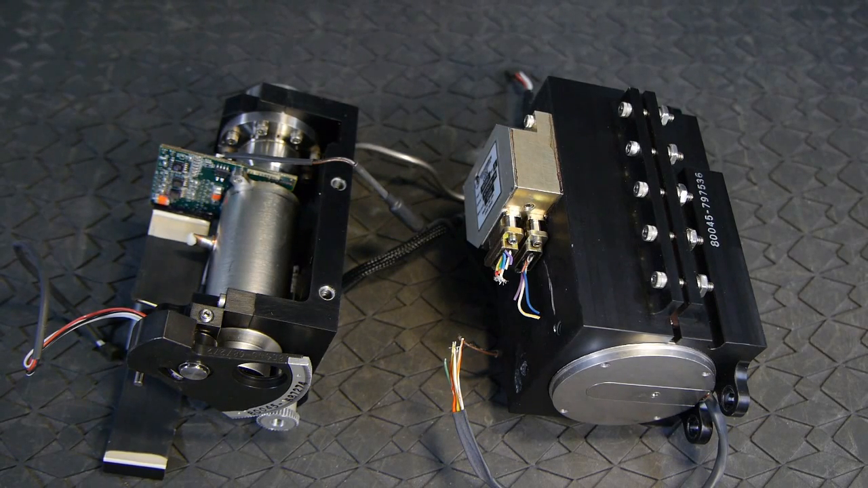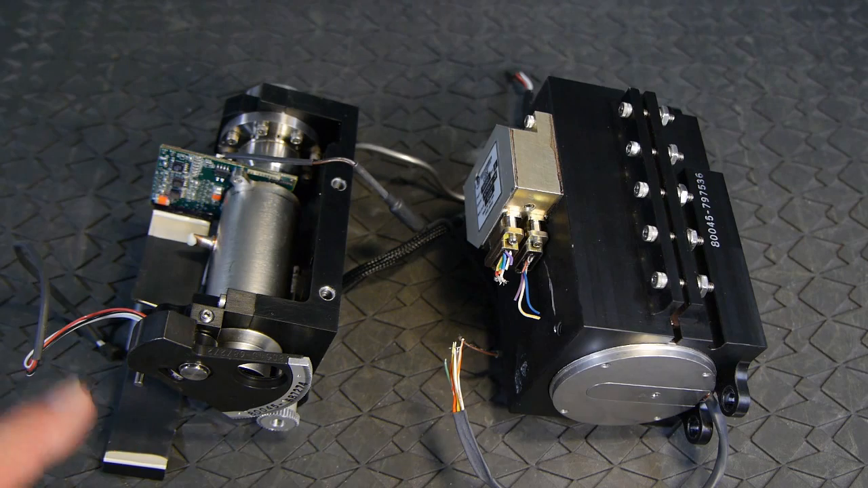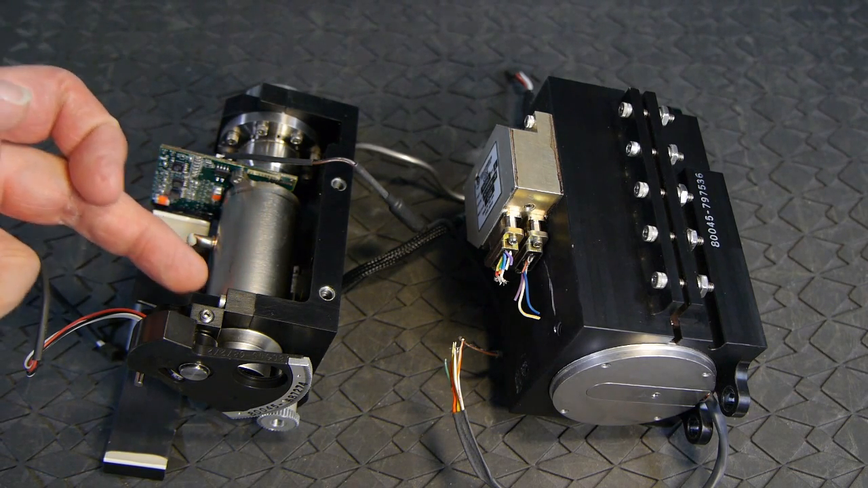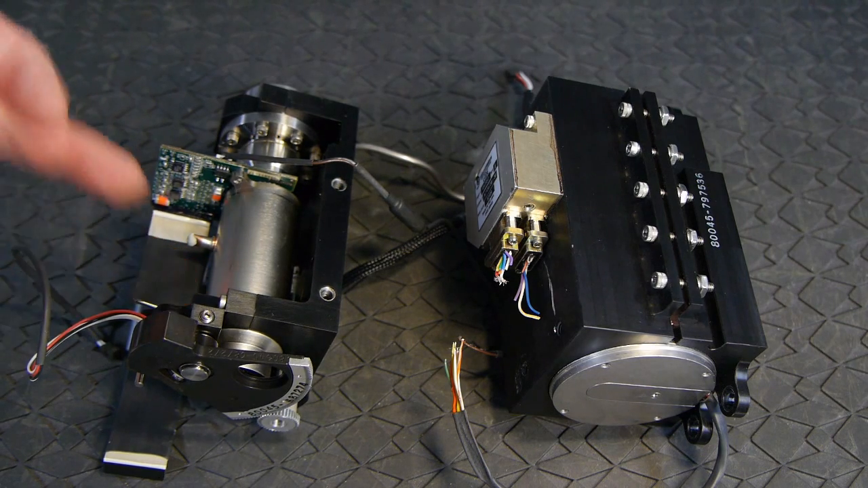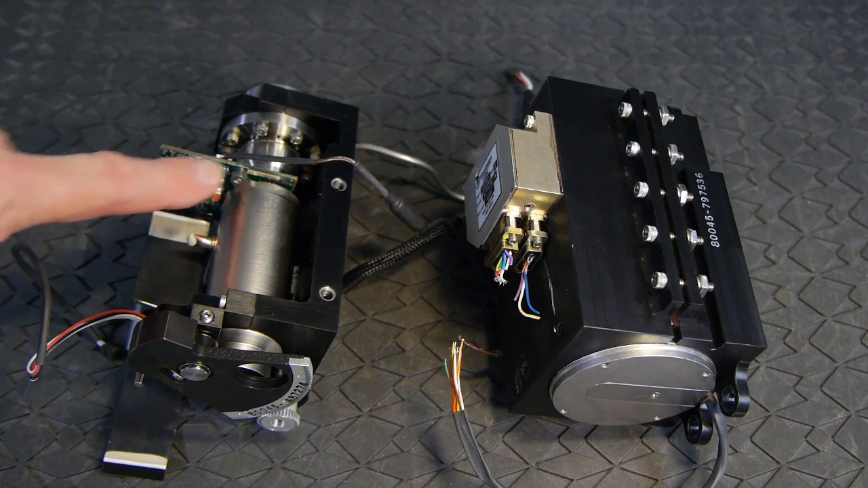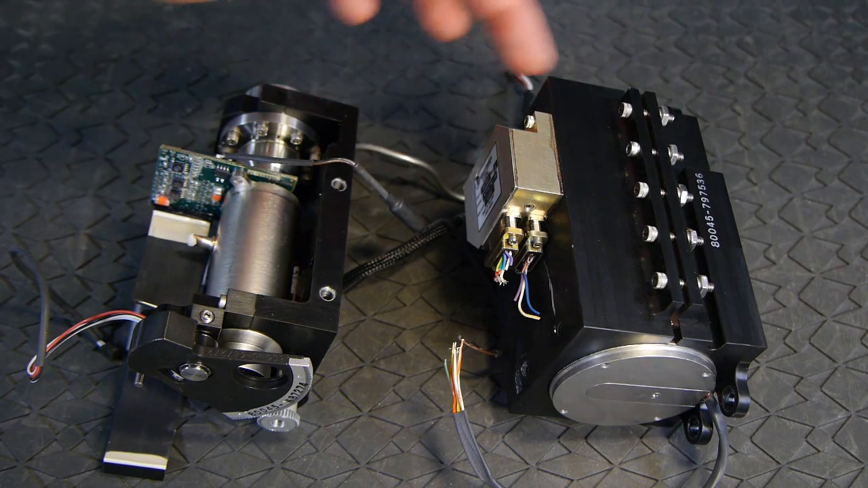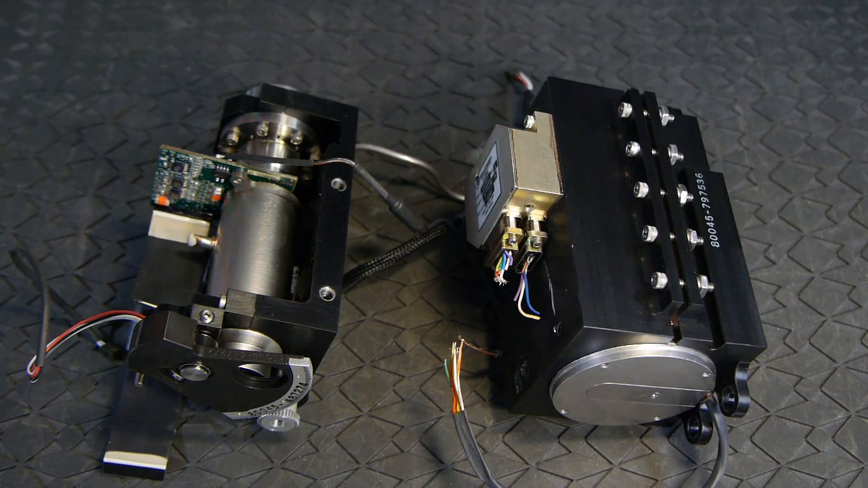Okay, so in a way this is the business end of the camera. This is the MWIR assembly, which contains the infrared sensor. Here we can see an interface board. We can see the metal pipe that connects the pump to the MWIR.